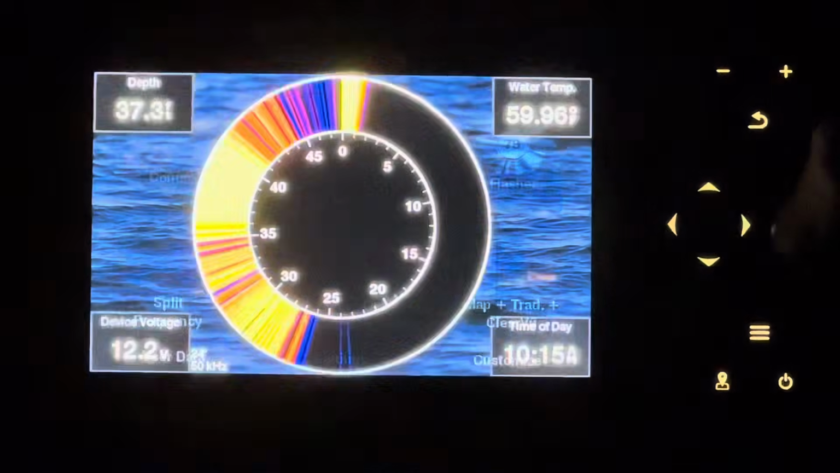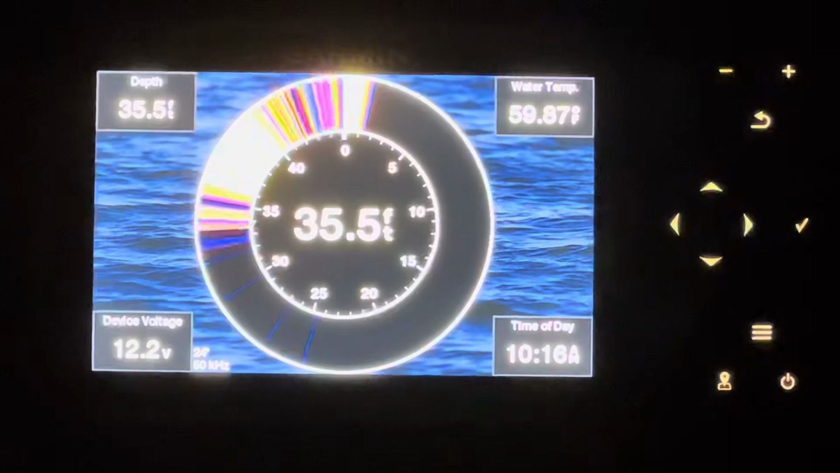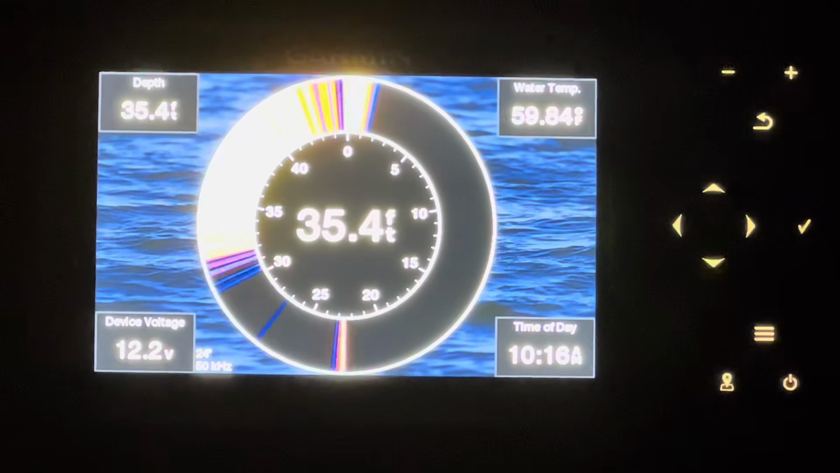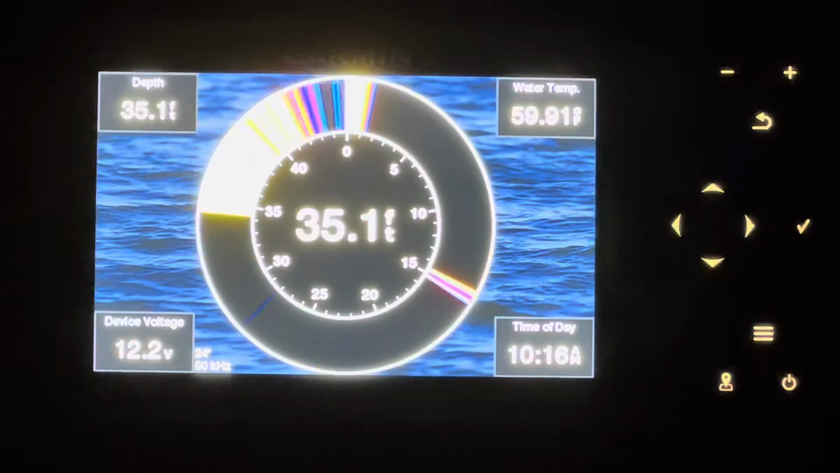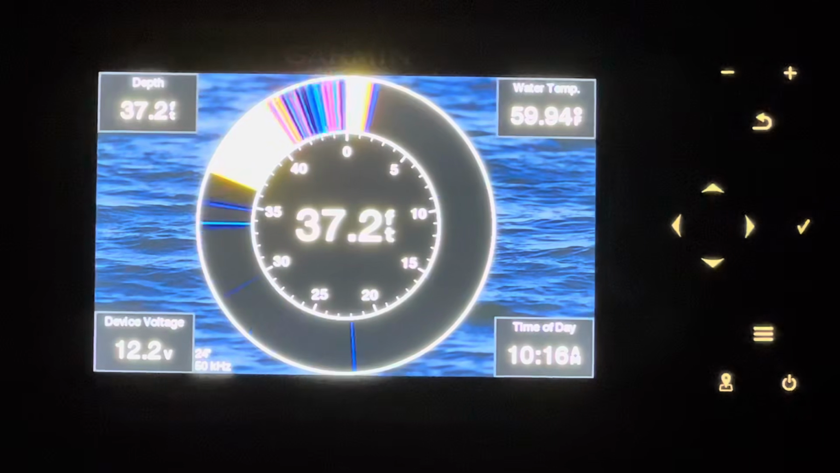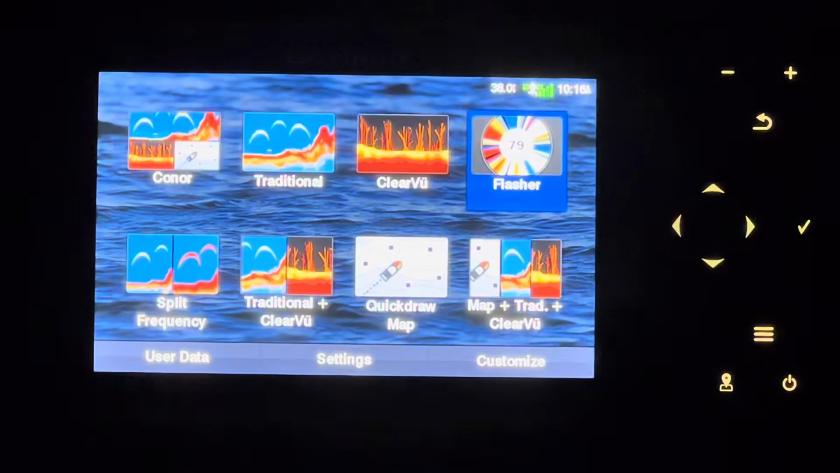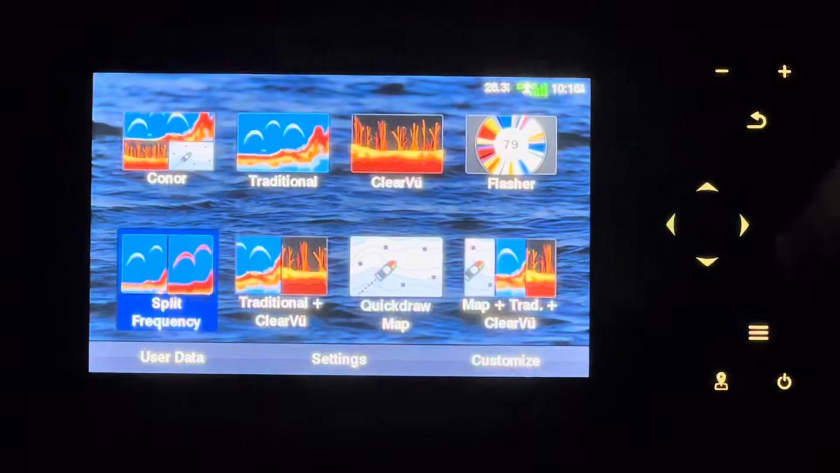And the flasher mode, we're never going to use the flasher mode. This is a very ice fishing oriented mode. It doesn't give you everything, but it gives you pretty much a true ice fishing setup. They actually sell the cases for the flasher gear separately, so that's something you should definitely look into. They sell a whole bag just for the flasher to protect your fish finder and the battery when you're doing ice fishing.